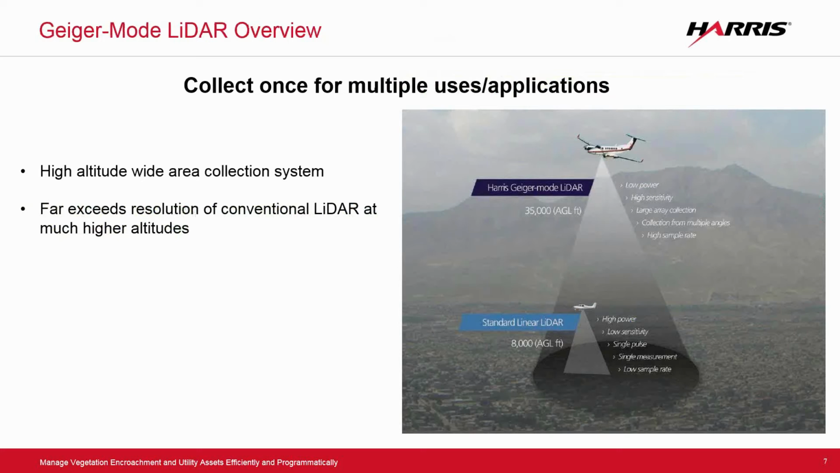So I'm going to do a little bit of Geiger-mode 101. If you have detailed questions, we'll definitely answer them at the end, or if they get really detailed, we can take those offline and get you the information that you need. But what's interesting about Geiger-mode LiDAR is, again, we can collect very wide swaths of information at very high speeds. We're typically flying today at around 250 knots with a swath width of 3 to 5 miles wide, and we're getting 30 to 50 points per meter resolution, which is really the requirement space, if you will, for what utilities need to get the level of detail that they need